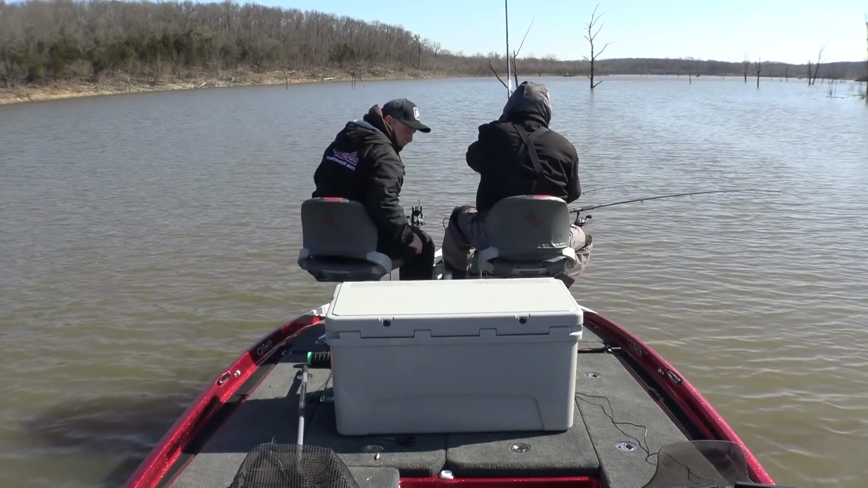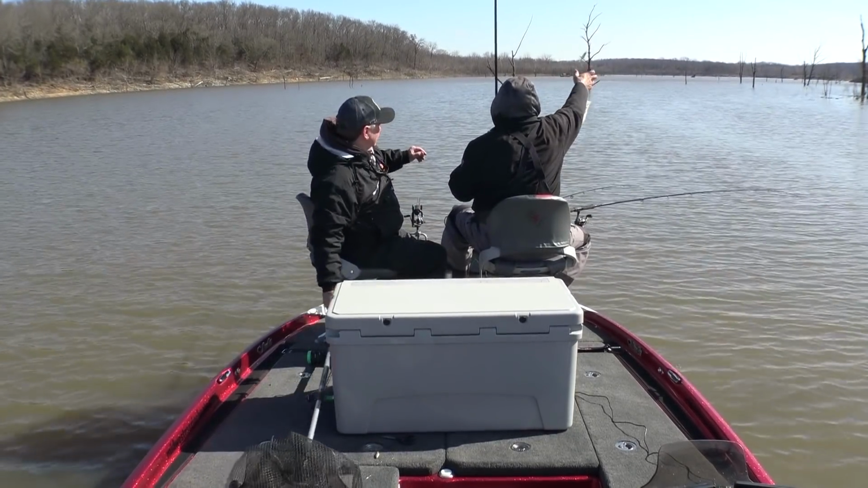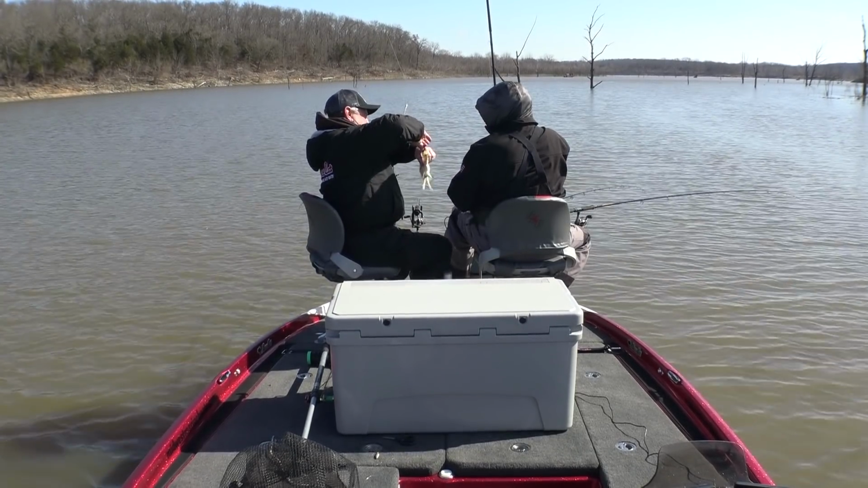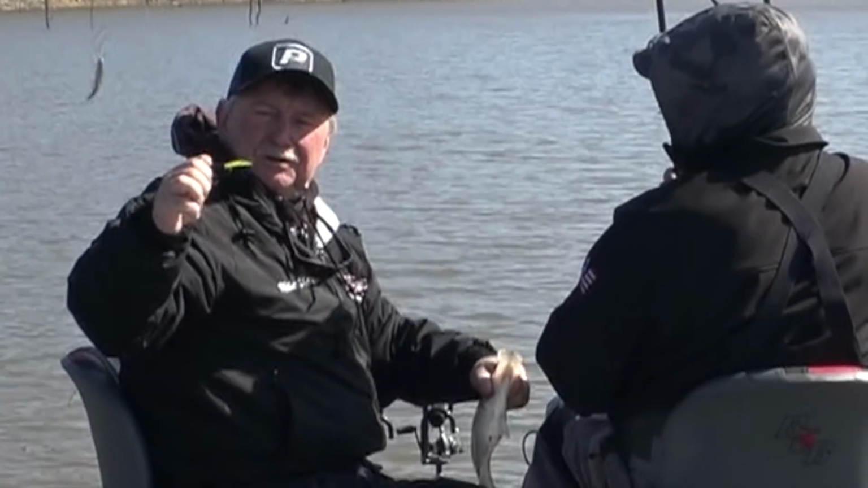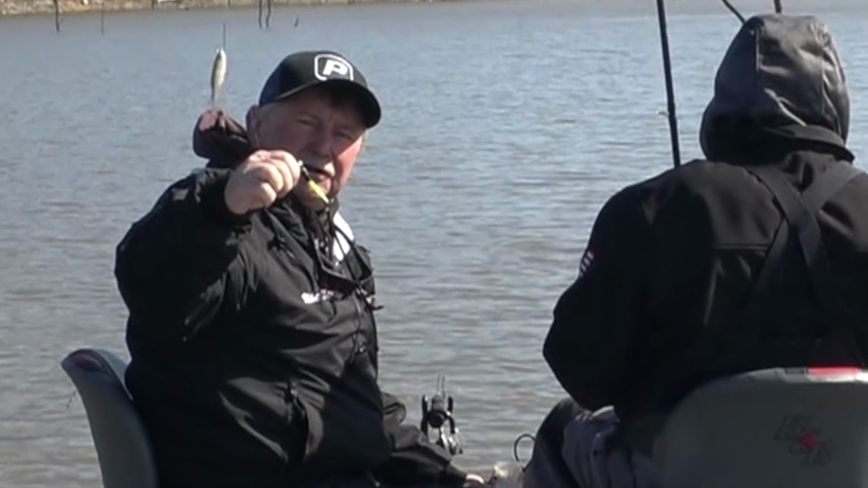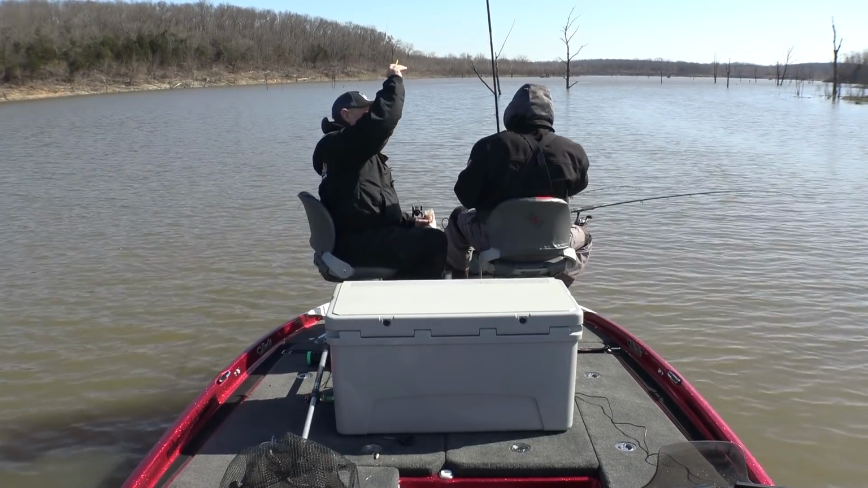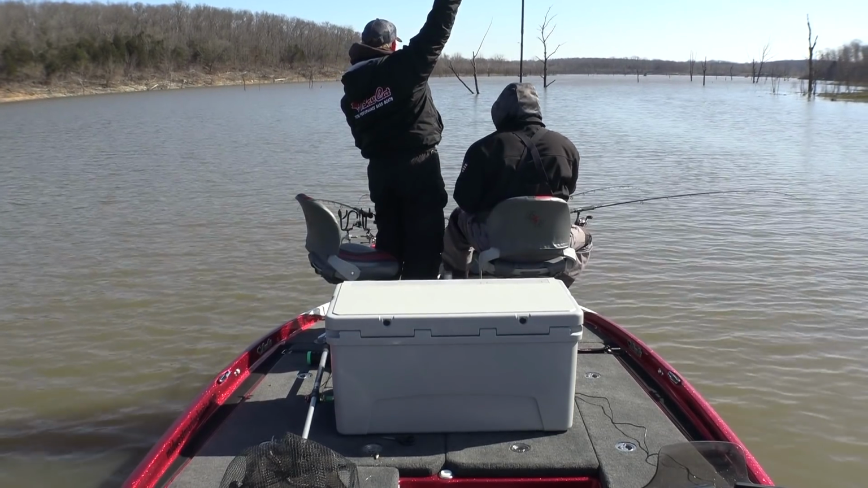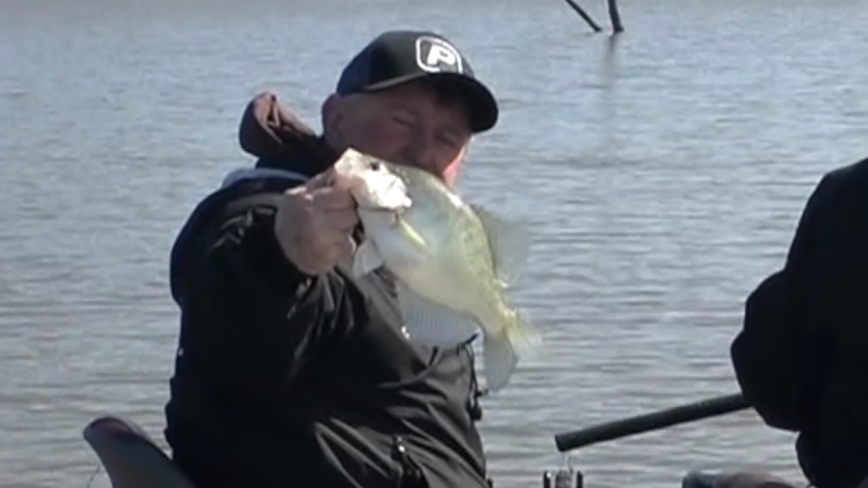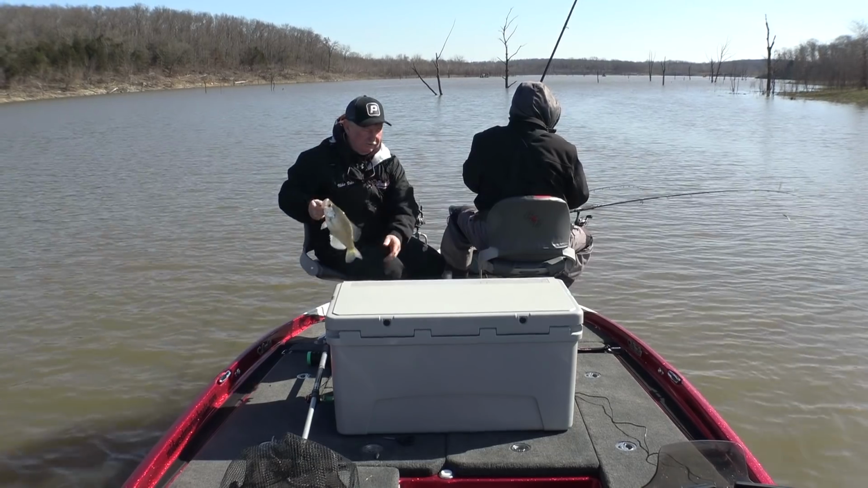Oh, that's a good fish. Muddy water. Yeah, that's a nice fish. It's on that glow. Is that what you call it? Black and glow with a blue muddy water head. And you didn't tip that with a minnow? No. All right. And you got a bite on 2. Nice fish. Real nice eater. Good job, Charlie.